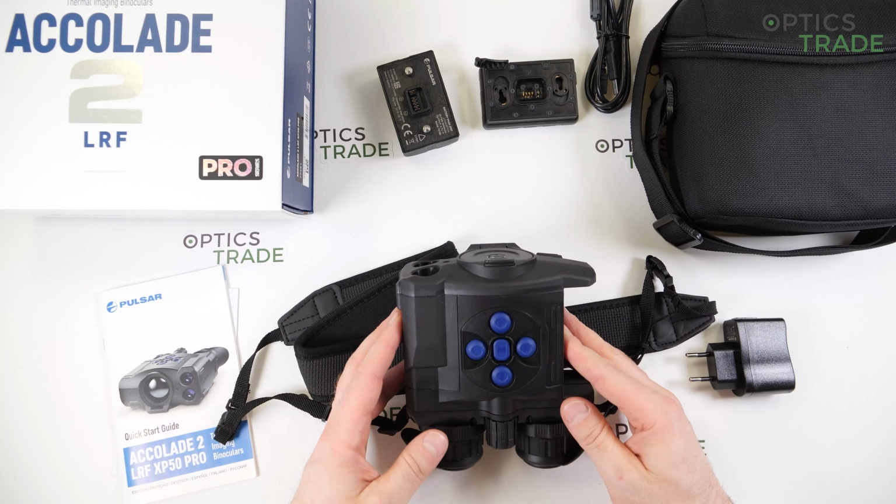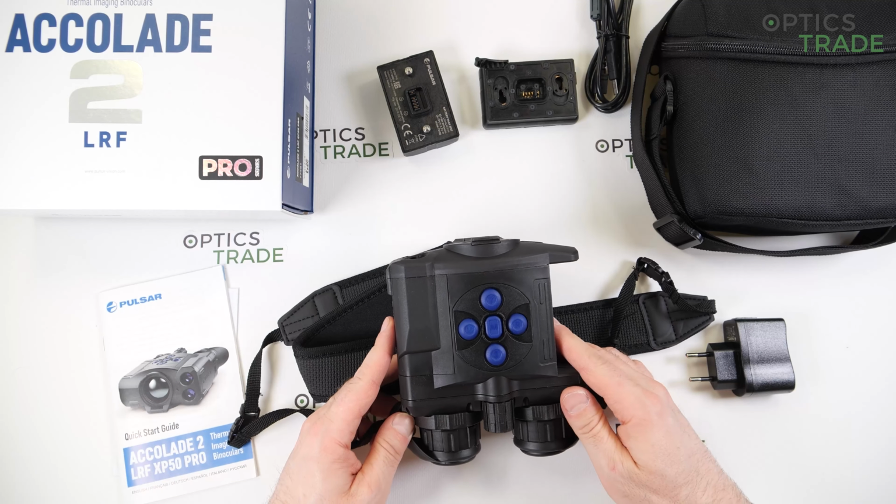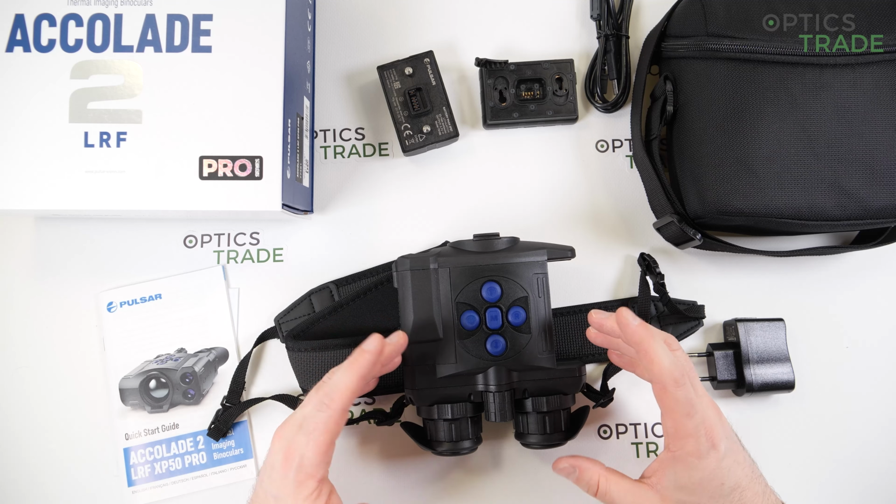Robustness. We know from Accolades, which we sold in the past, that these devices are extremely robust. They can even be dropped into the water and still work. And they're really made to last.